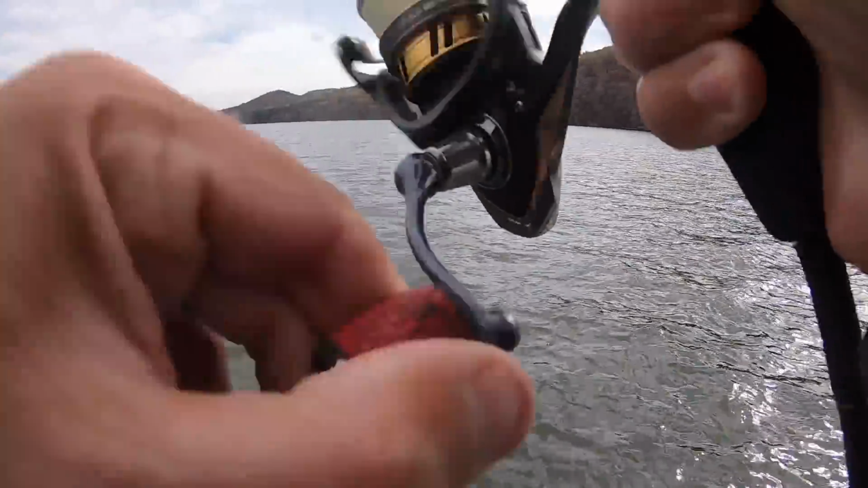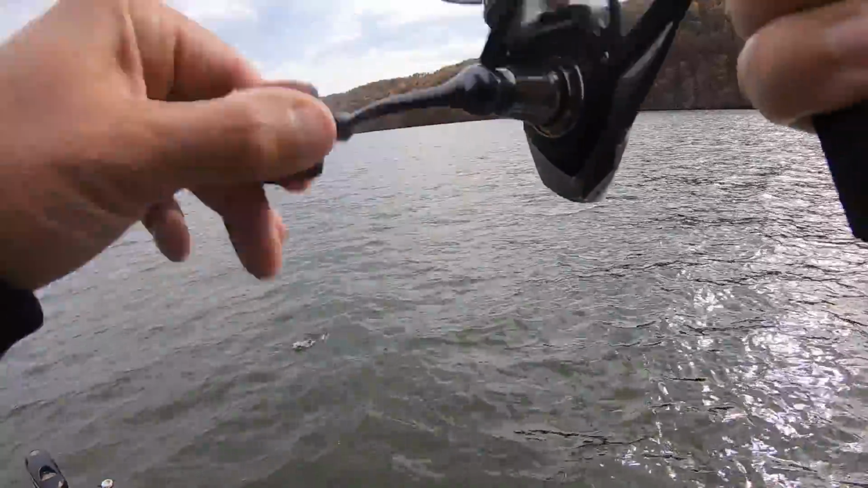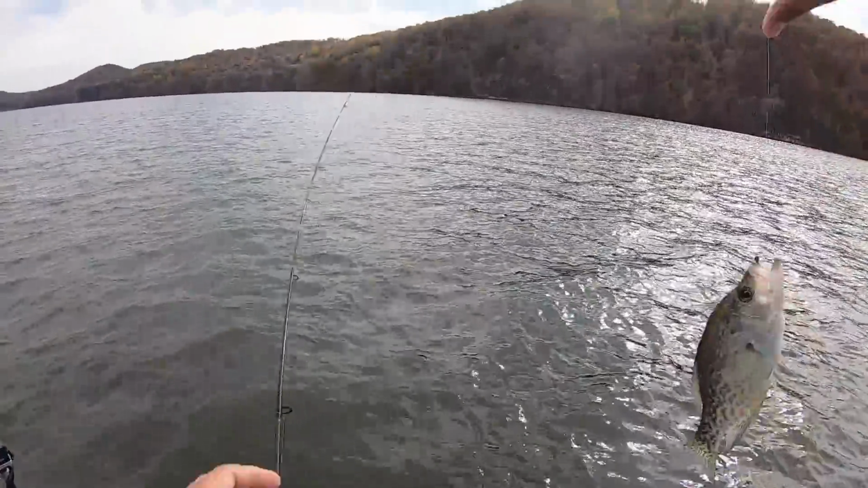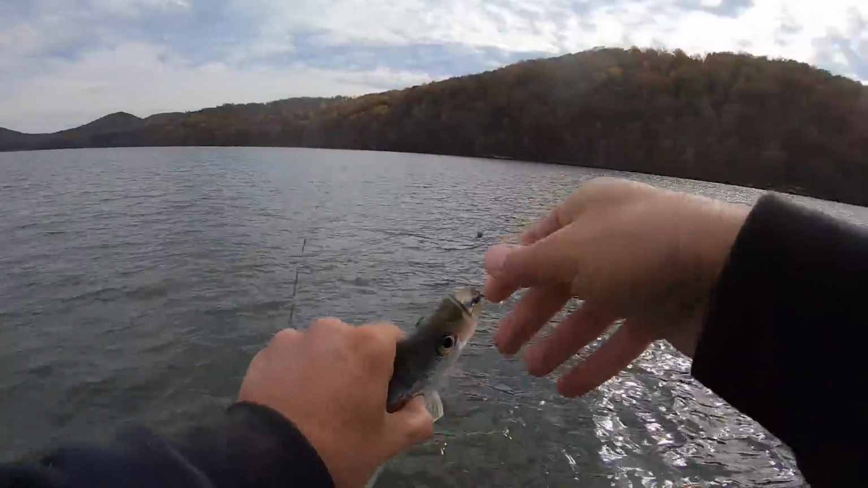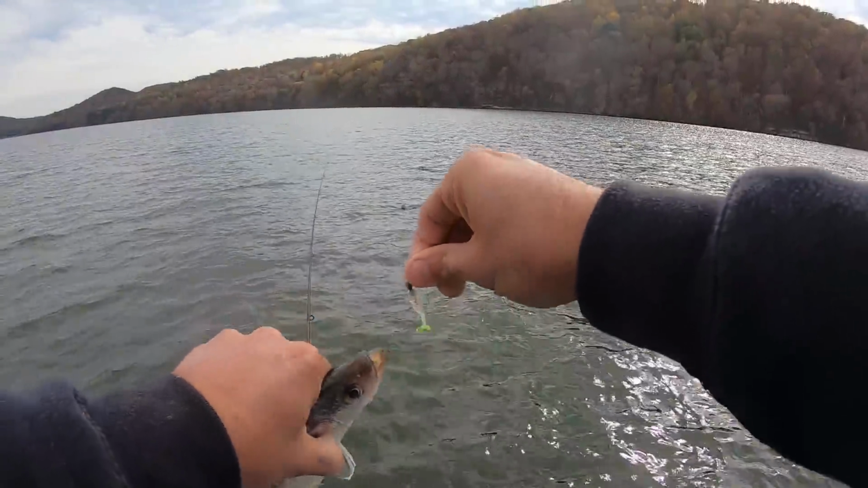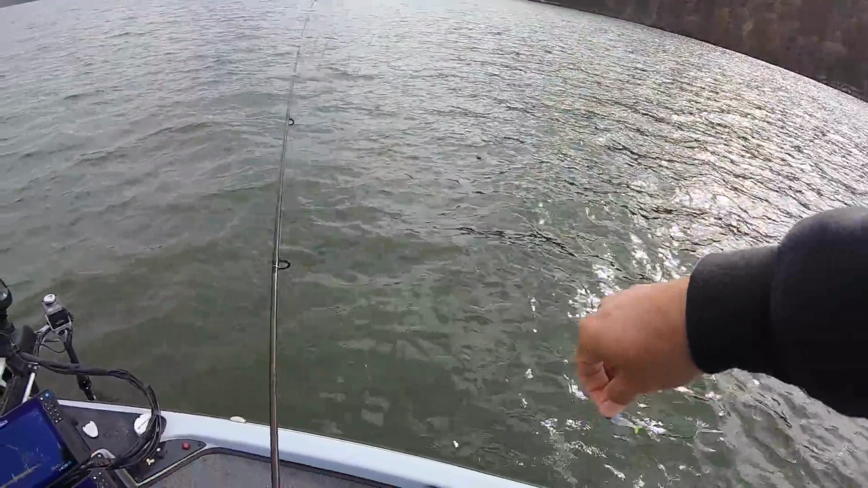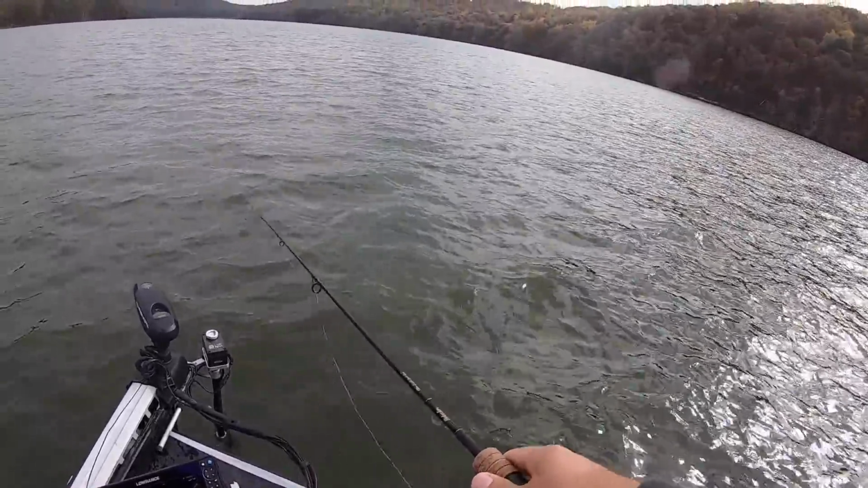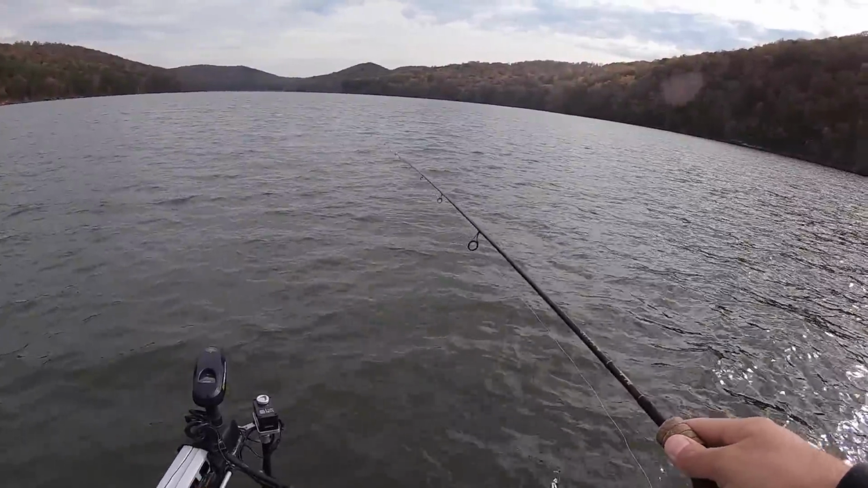There he is. Little fella there. He's probably a keeper, but we're gonna throw him back. He ain't quite big enough. I just had to keep messing around with baits and stuff, and I finally settled in on something that they'll bite.